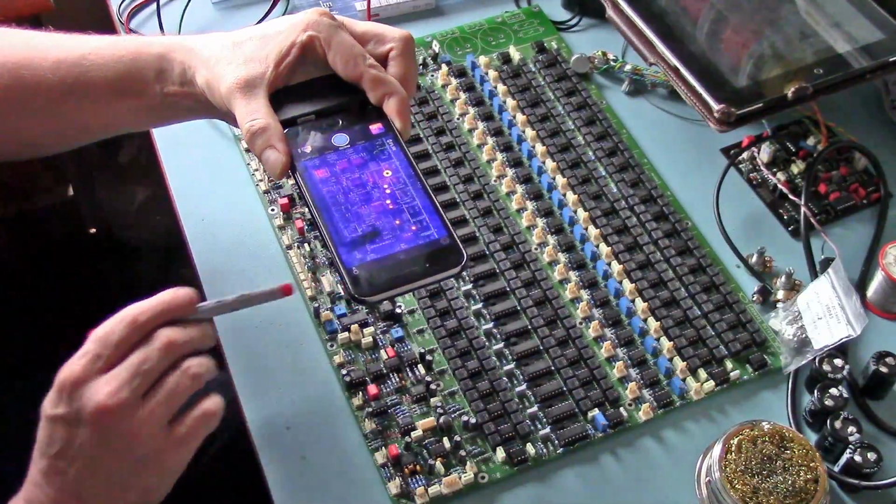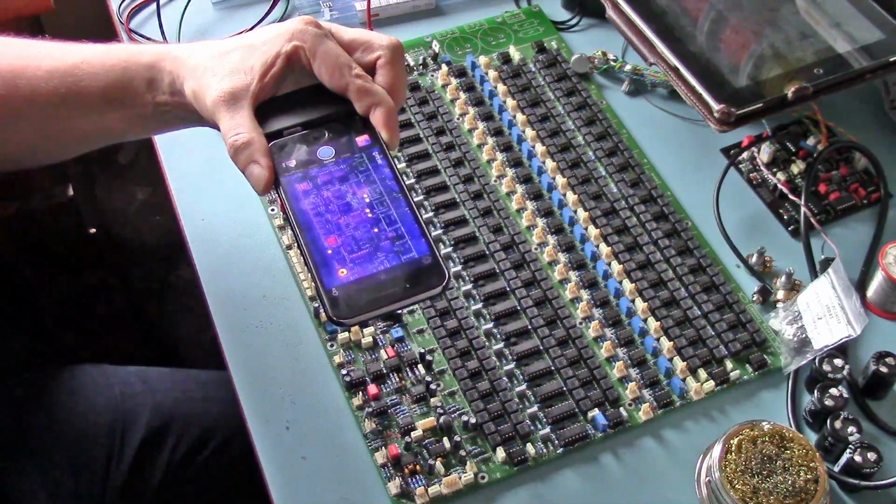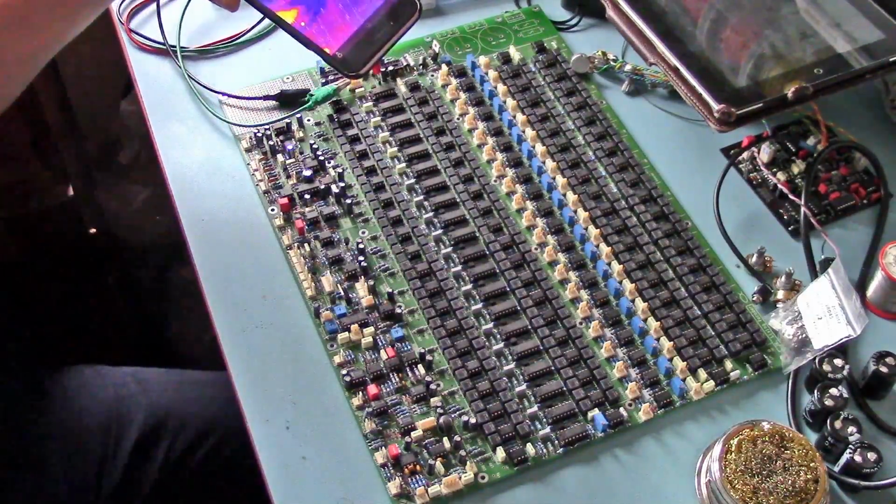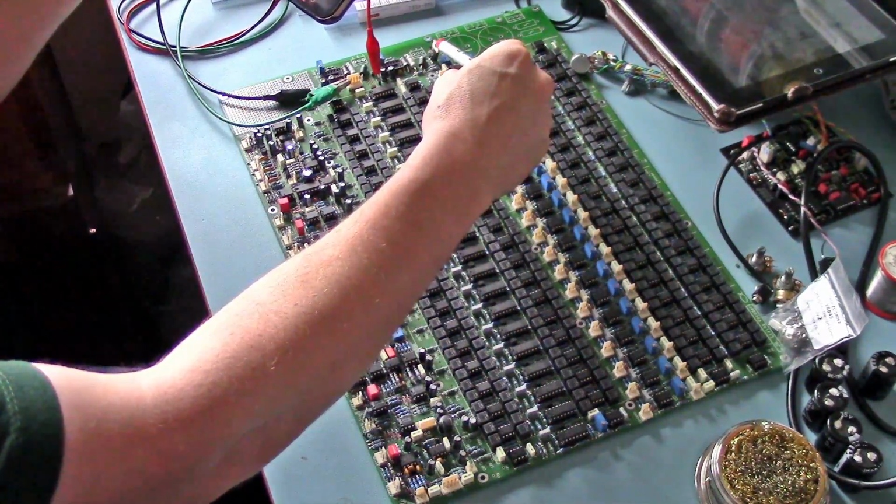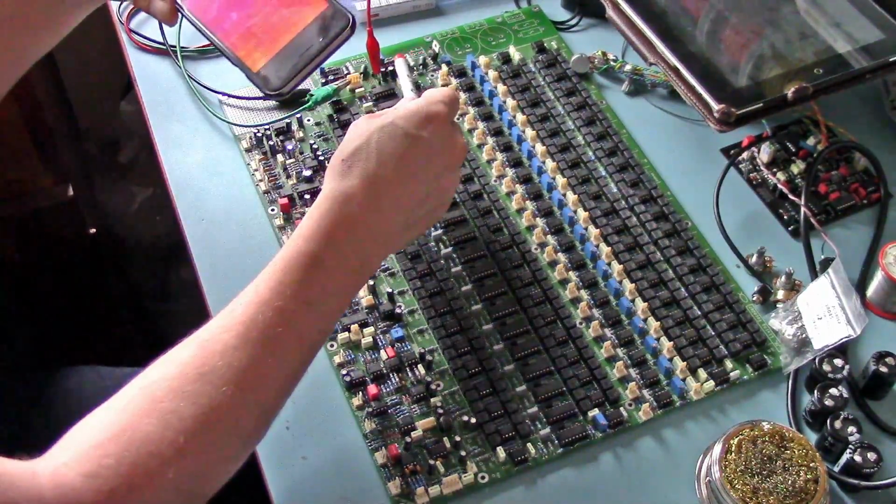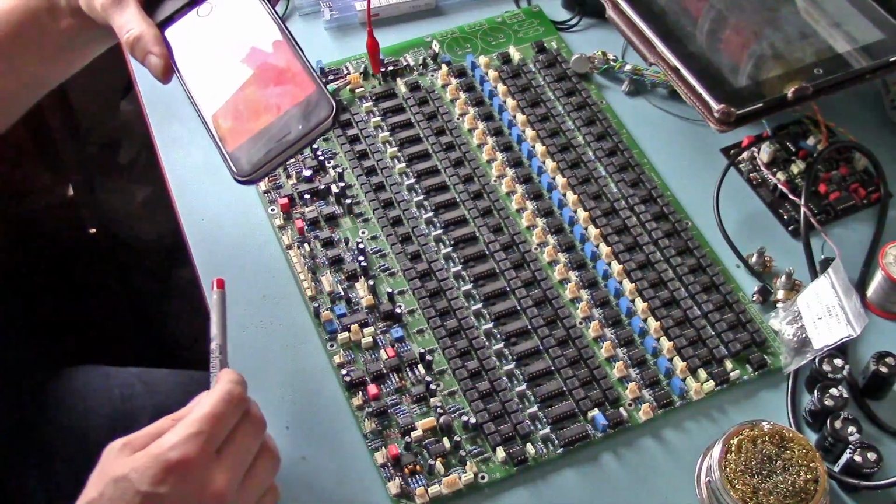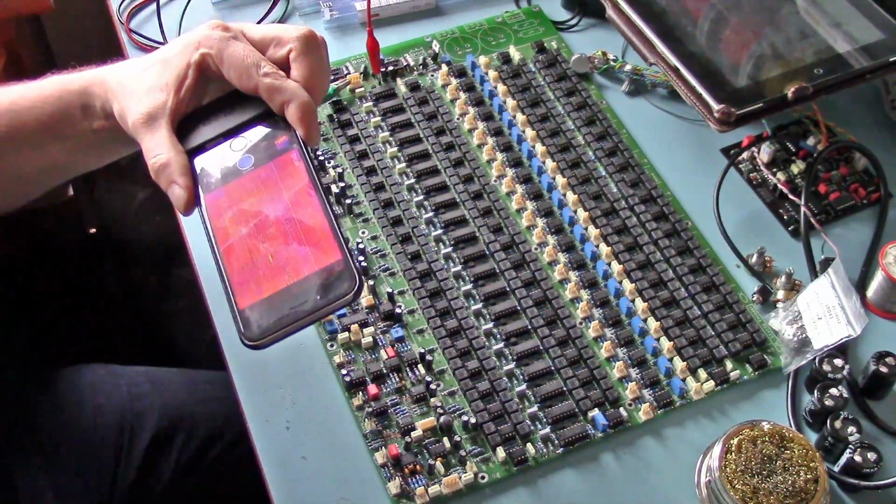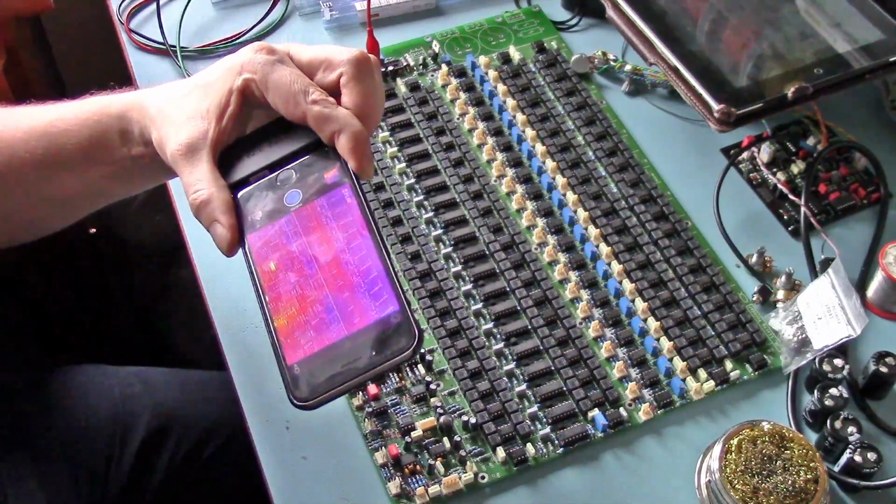This is a BD239C regulator, so that's the only place where I'm getting a hotspot now. There's a regulator over here, but I'm bypassing the power supply here. I'm going straight in with my lab supply, and it seems that if I swap out those 1458s